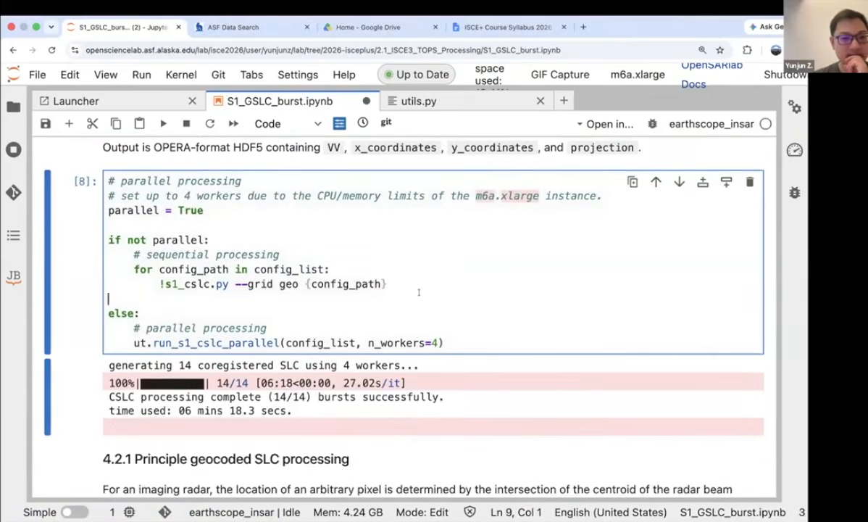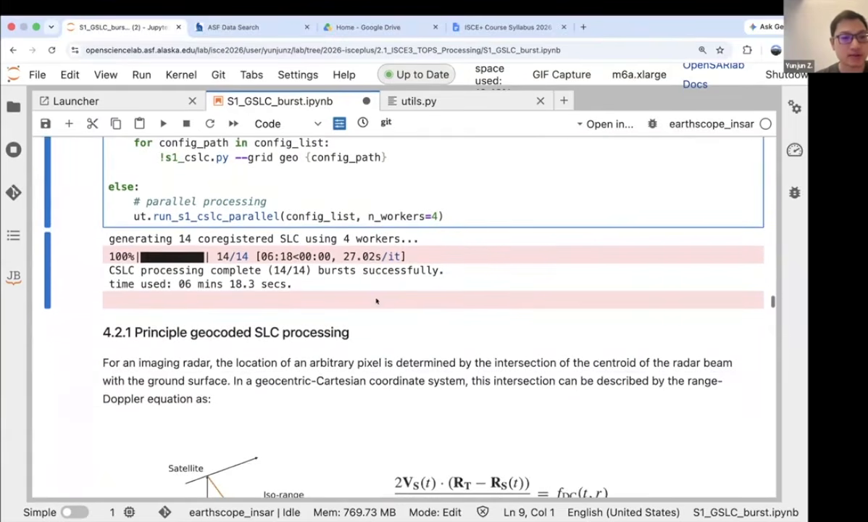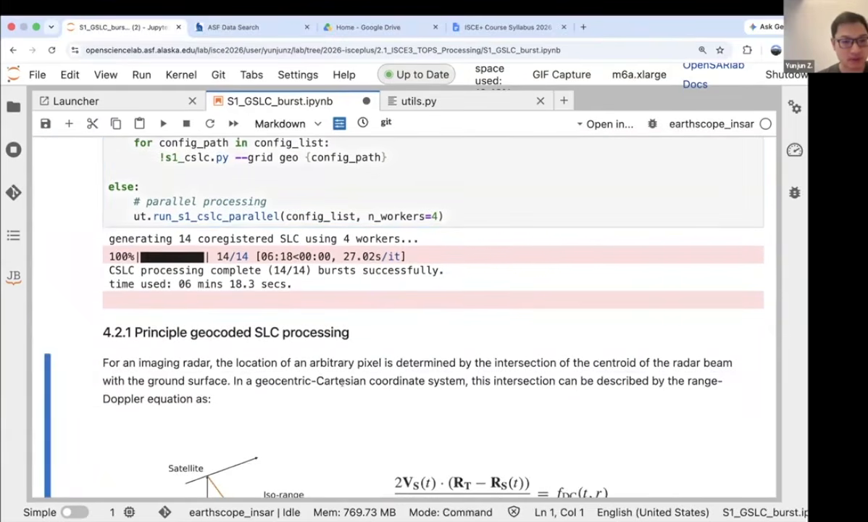So what this does is co-register each SLC independently from the radar coordinate into a common geographic coordinate, which is really the new thing and very different from ISCE2, and I'll explain why we're doing that.